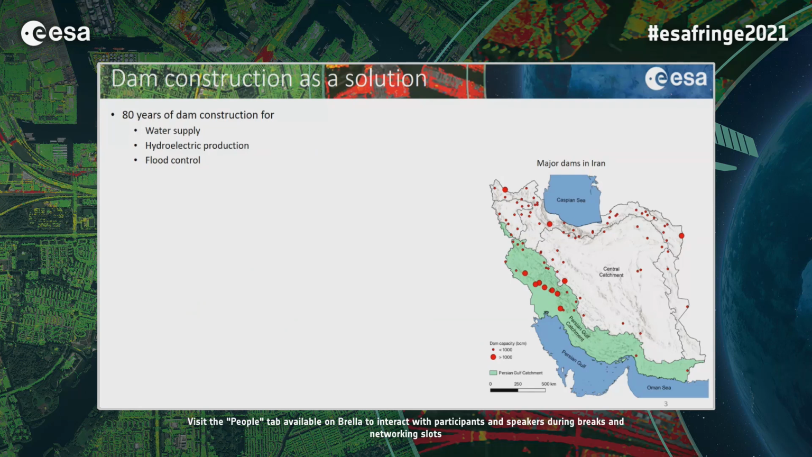Then some of the dams were mainly constructed for hydroelectric production, and some of the dams were also constructed for flood control. Here you can see a map showing the distribution of the dams across the country, and you see that many of the large dams are located here in Persian Gulf catchment.